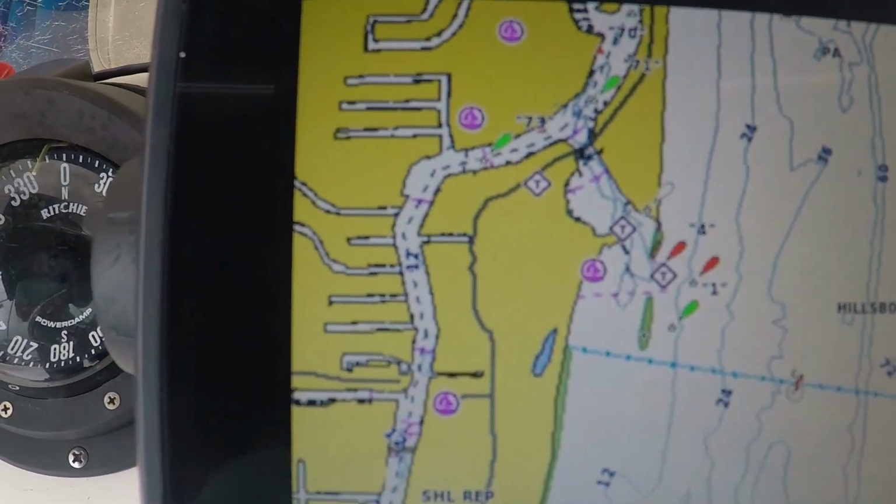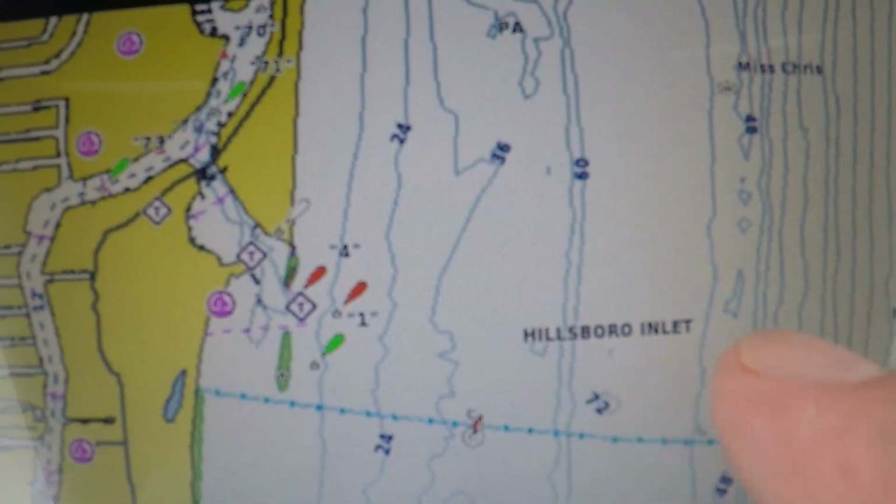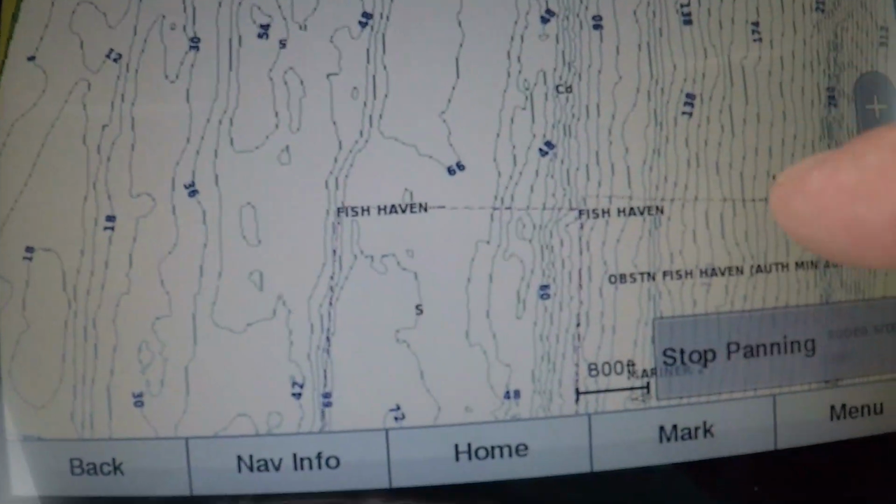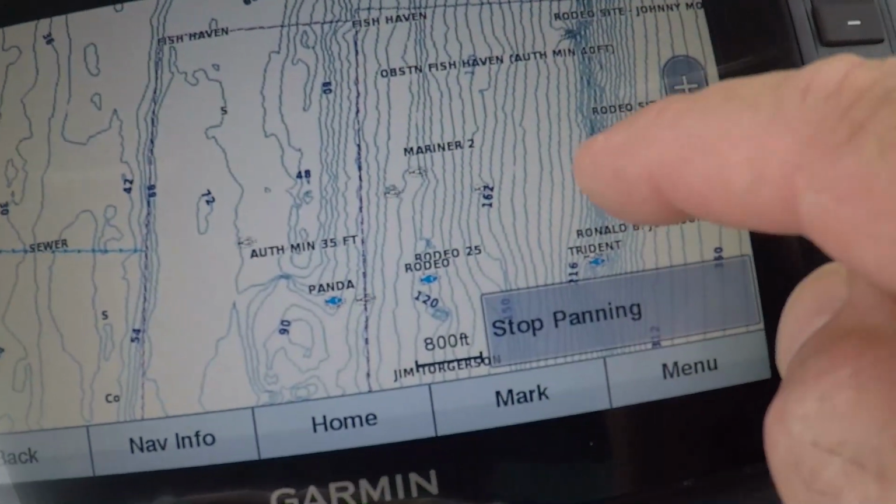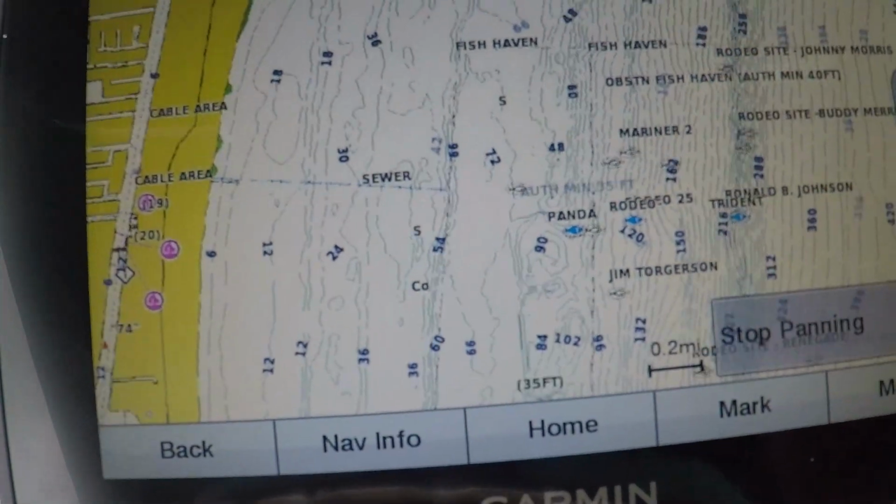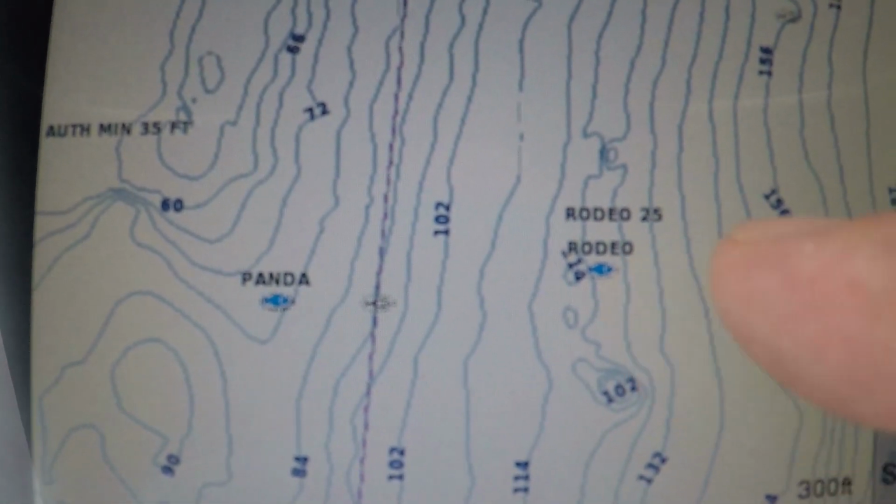The next wreck I want to talk about is down off Pompano Beach, just south of the Hillsboro Inlet. There's an area called the Rodeo site. It is literally littered with over 20 wrecks in a several square mile area. My favorite wreck to fish over there is called the Rodeo. It's in about 125 feet of water.